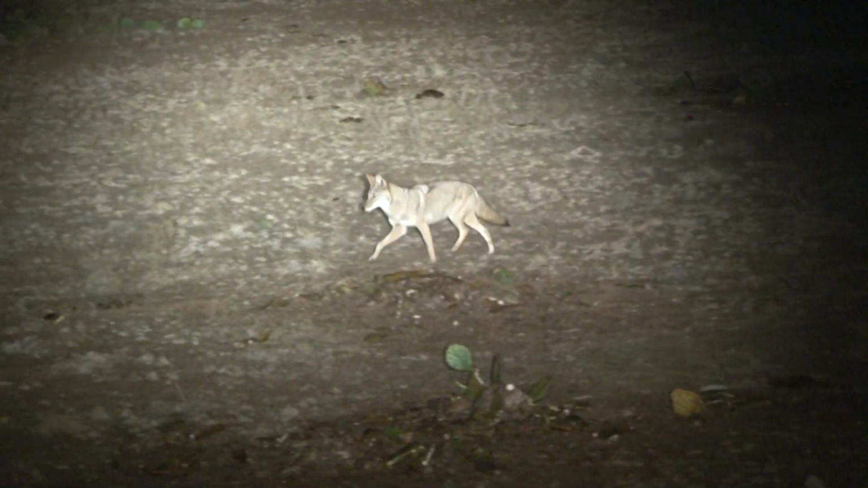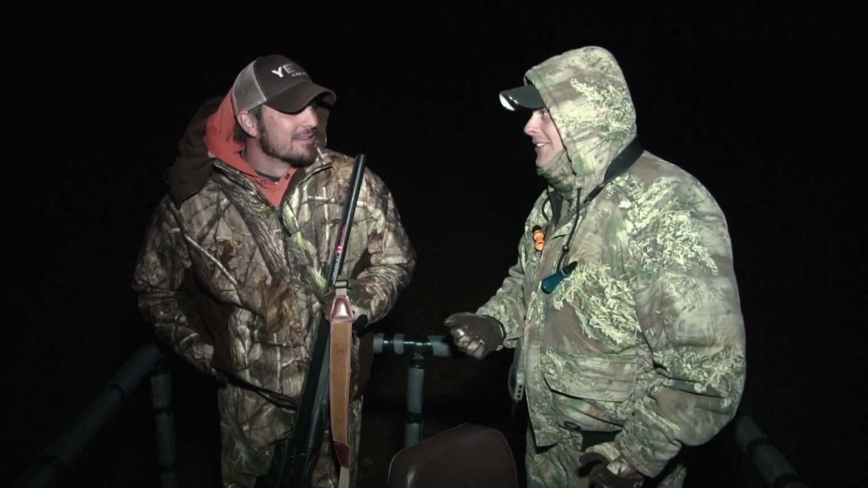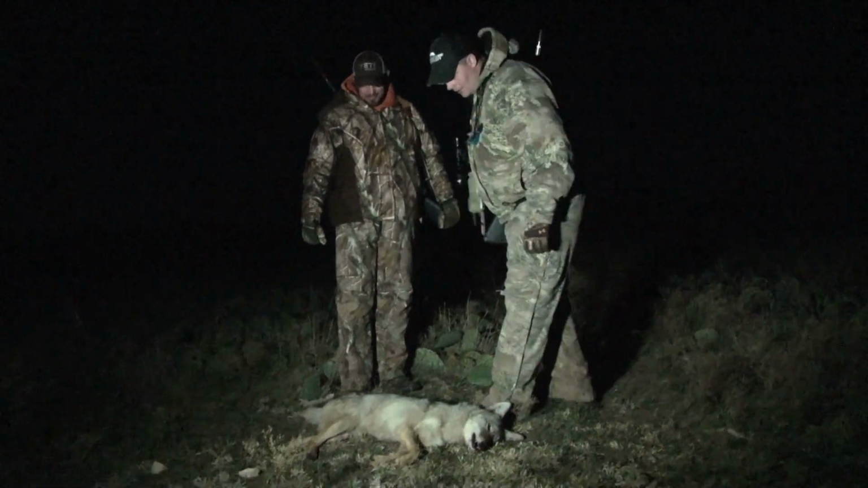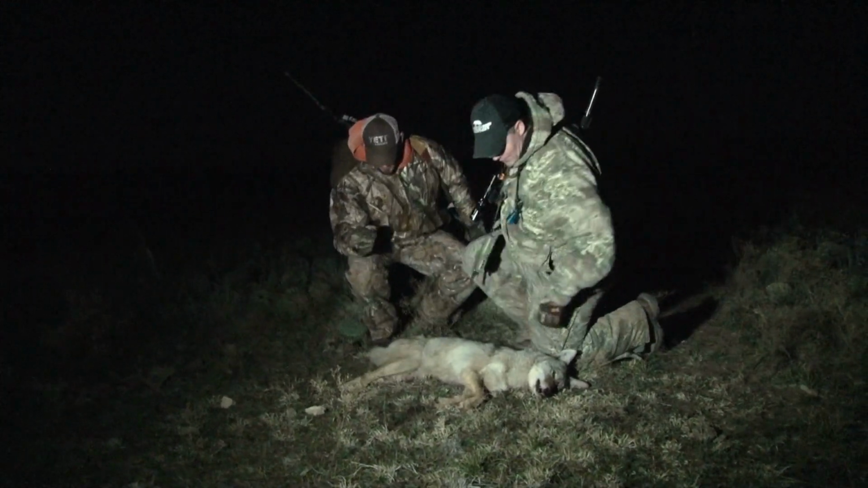Yeah, he couldn't get around me to get a shot, and finally he swung around, I got him to stop. I was off balance, but I got him. Oh yeah, there he is, man. Oh man, Jeff, good job. That's a big sucker. He is big. That's gotta be a big old male, isn't it? Yeah, it is, that's a big male.